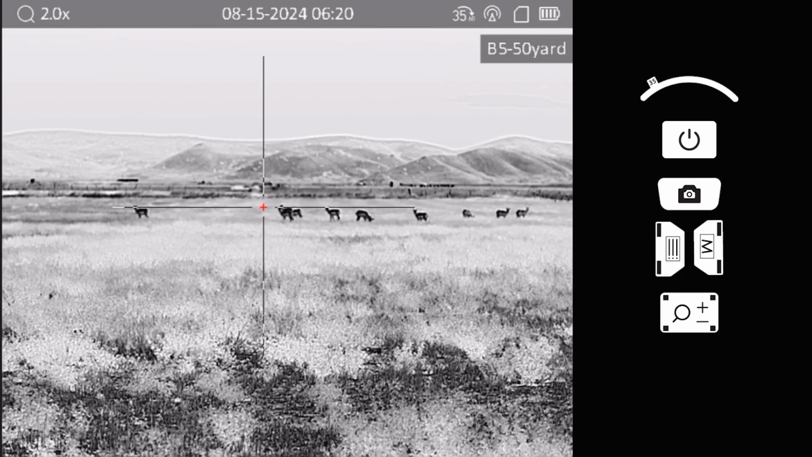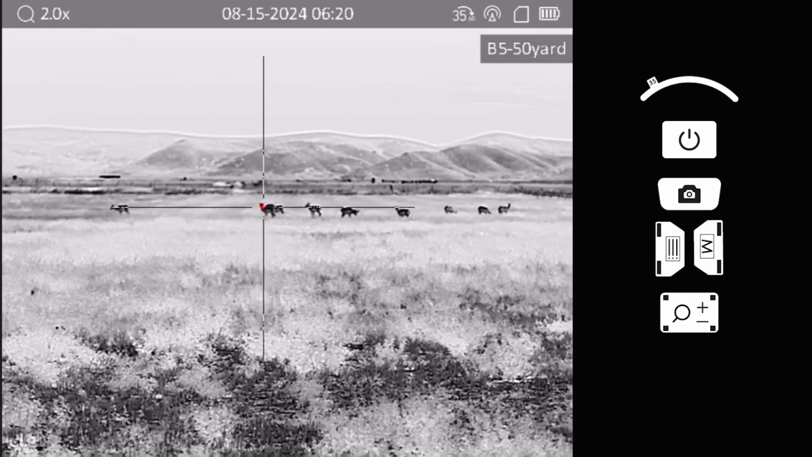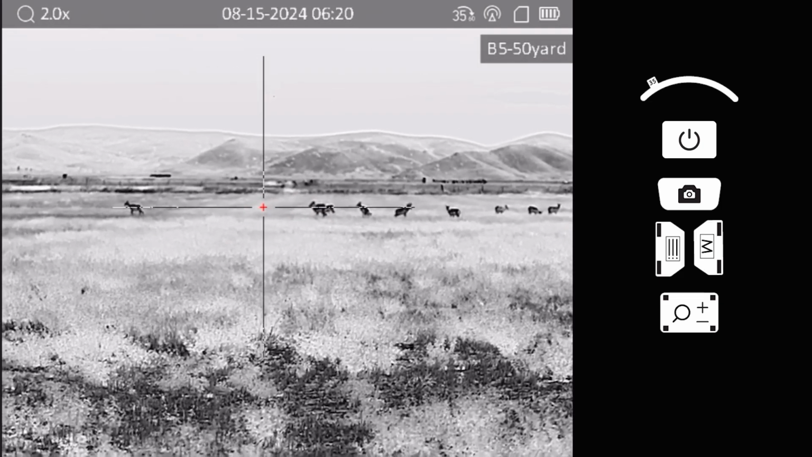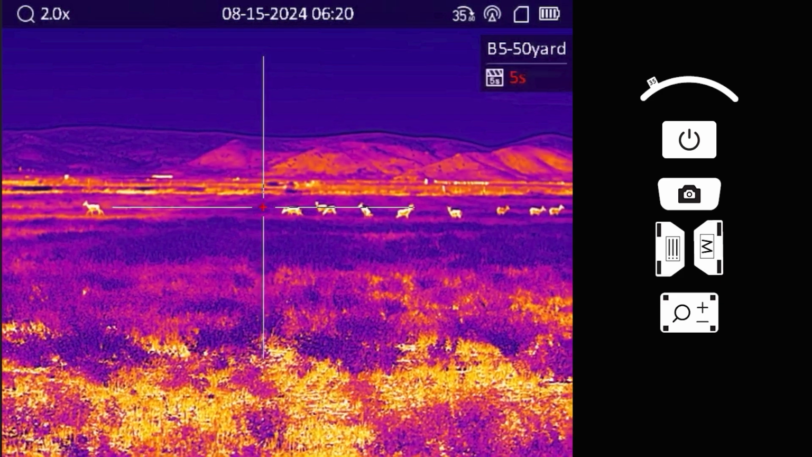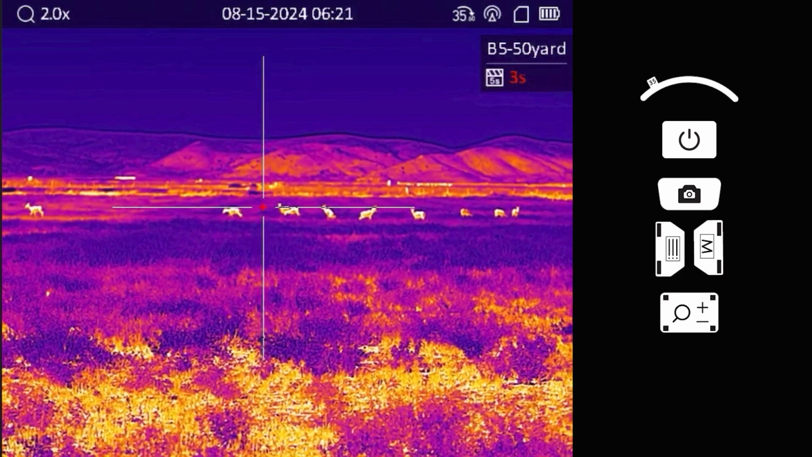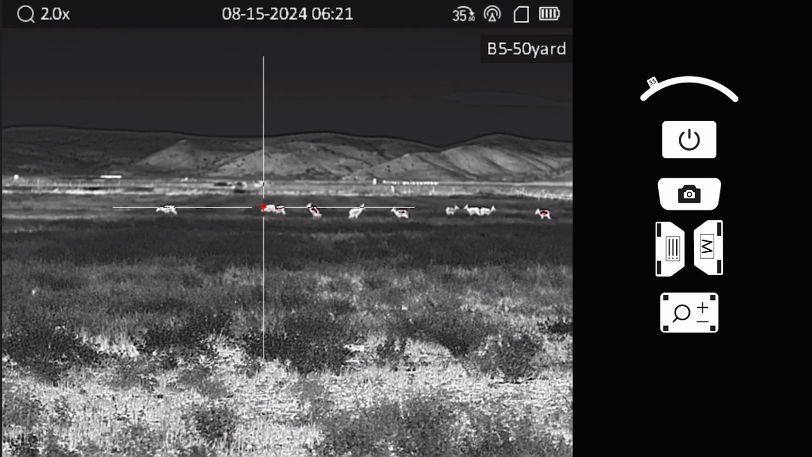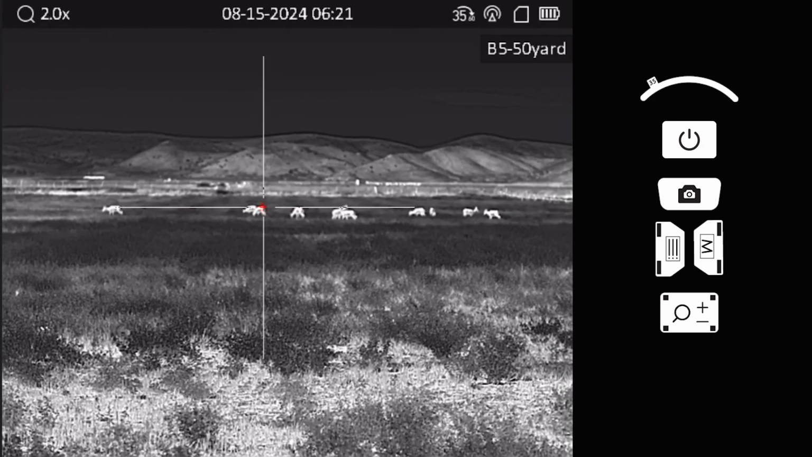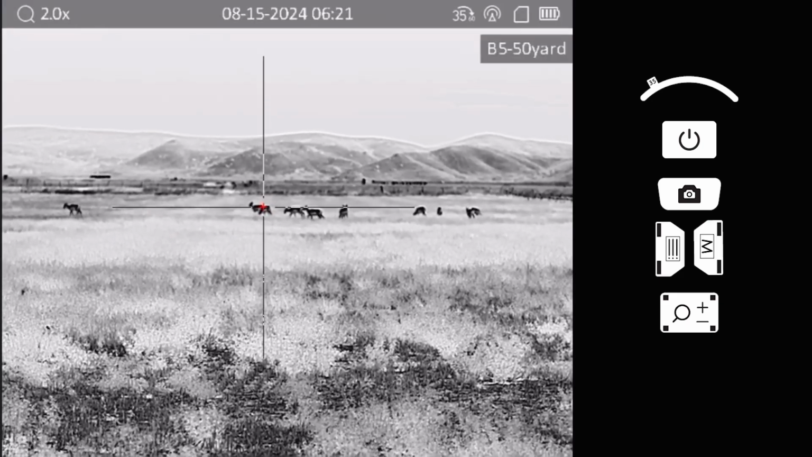Let's get started. You can cycle through the color palettes by quickly pressing the M button. This feature allows the shooter to seamlessly switch between different color palette modes, tailored to suit the environment, ambient heat levels, and time of use. On longer hunts, don't hesitate to cycle through the menu throughout the night, as changes in ambient temperature and available heat may impact performance and visibility.